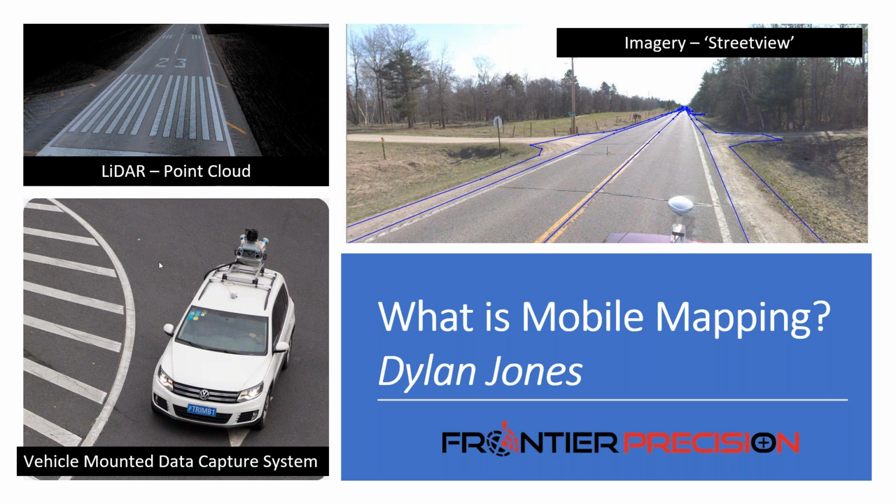So for those who are unfamiliar with the concept of mobile mapping, it's somewhat of a general term for data collection on the go. We mainly refer to it as a vehicle-mounted mapping system. It could be LIDAR data collection through rotating laser sensors, or it could also be imagery or street view data collection via 360-degree cameras, like you see up there in the top right-hand corner. Or it could be both combined together into one system, all mounted onto the top of a vehicle, like you see in the lower left-hand corner.